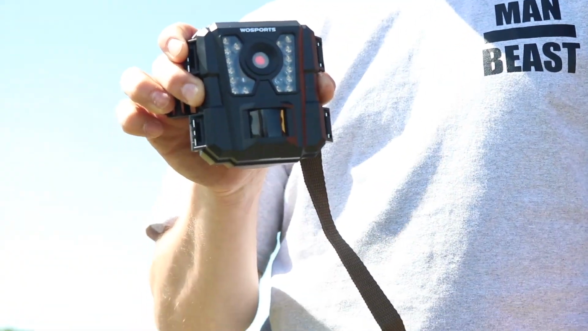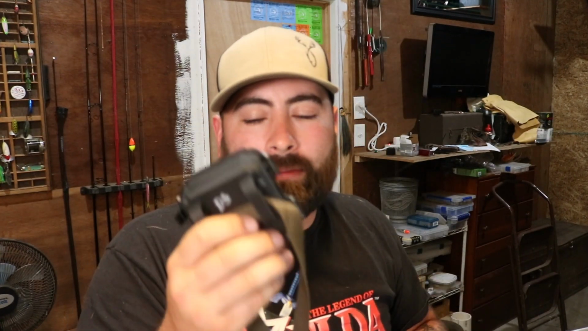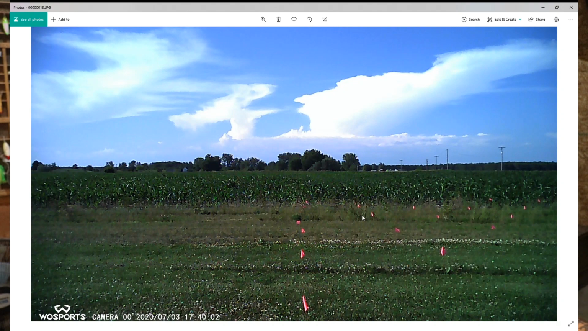WOSPORTS, another tiny little compact camera, and I like it. I don't know why, but these compact cameras, man, just nice to throw into a bag. Leave out in the woods, less likely to be seen. So let's take a look at the photos.